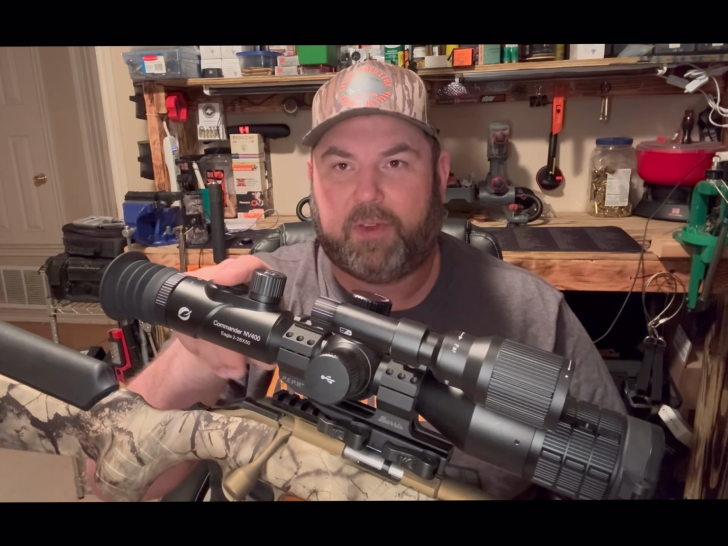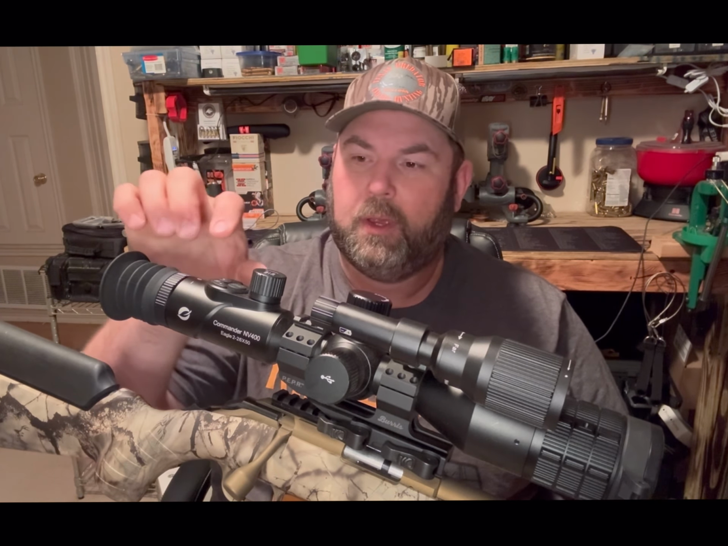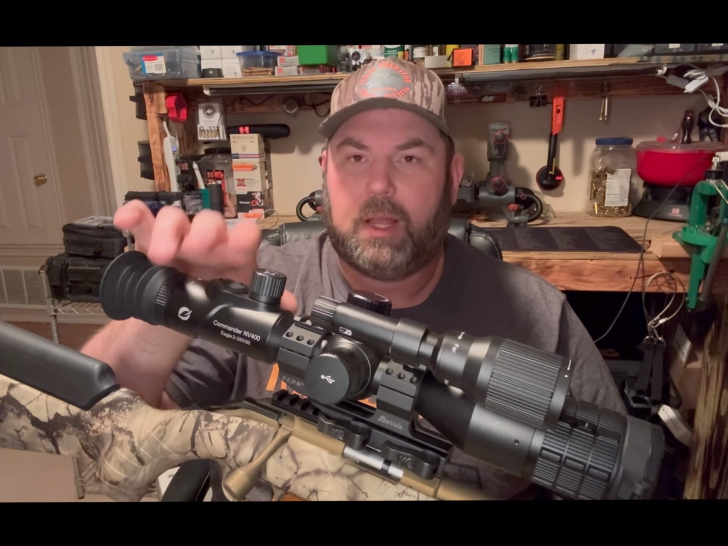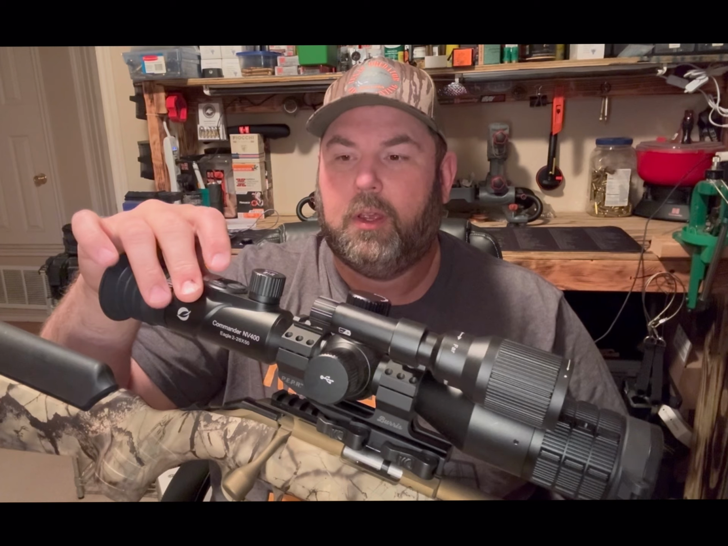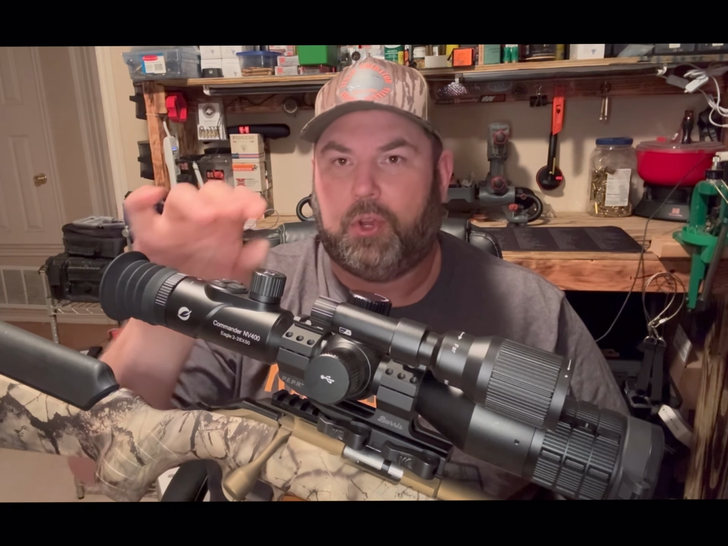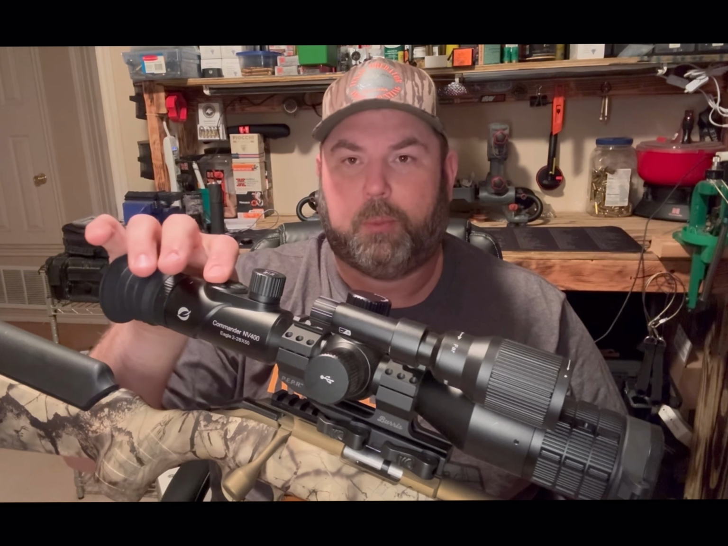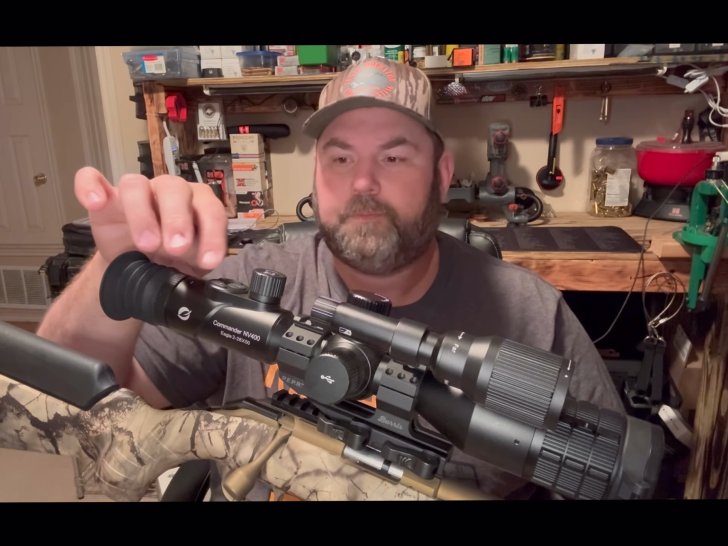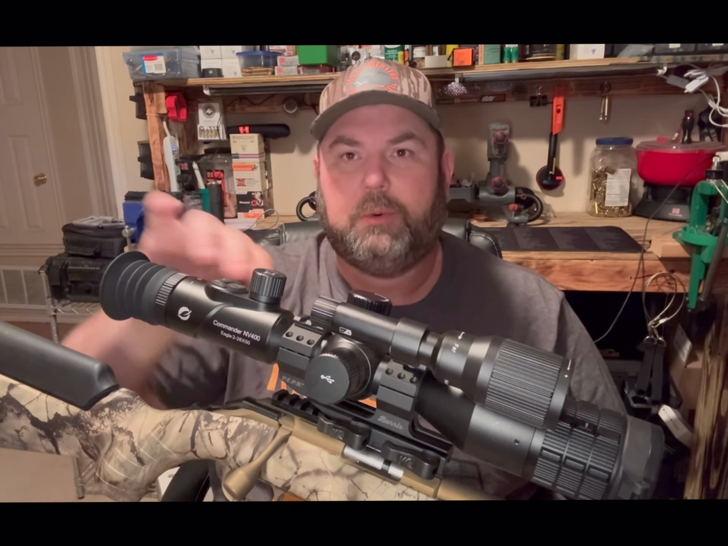And one of the features I really like about this scope, I wish all the other thermals and night vision manufacturers would do this, is these buttons light up at night. I mean, just very low light, but you can look and you can see exactly what button it is. So if you're not familiar with your buttons, you don't need to turn the light on to see what button you're pressing. I think it's a little green glow of the buttons. You can see what they are.